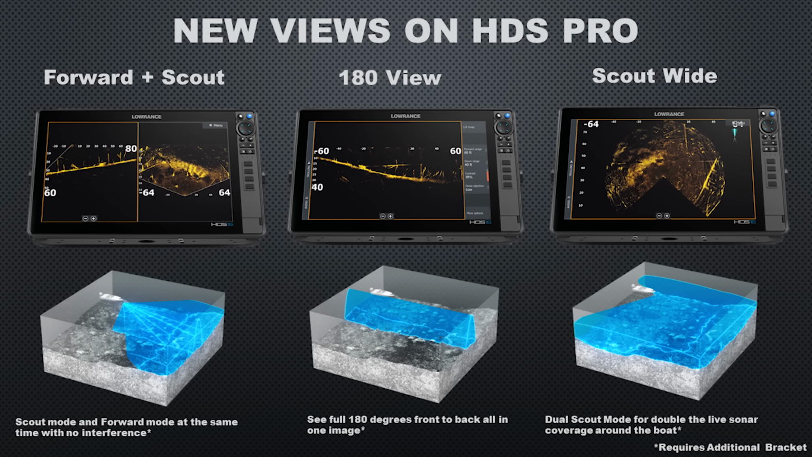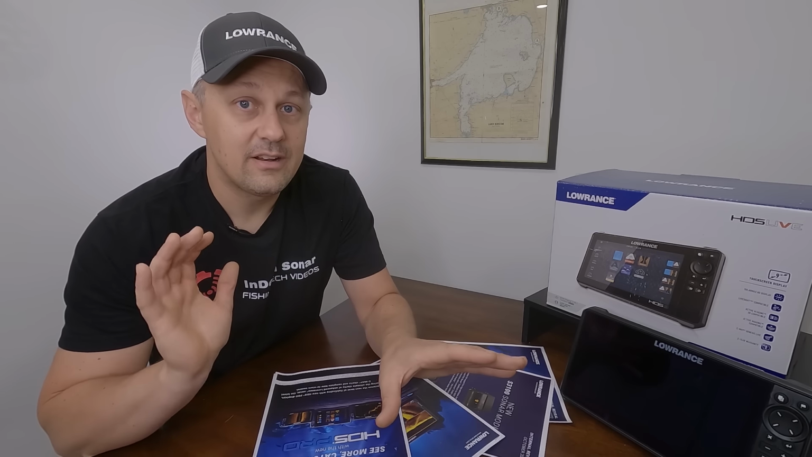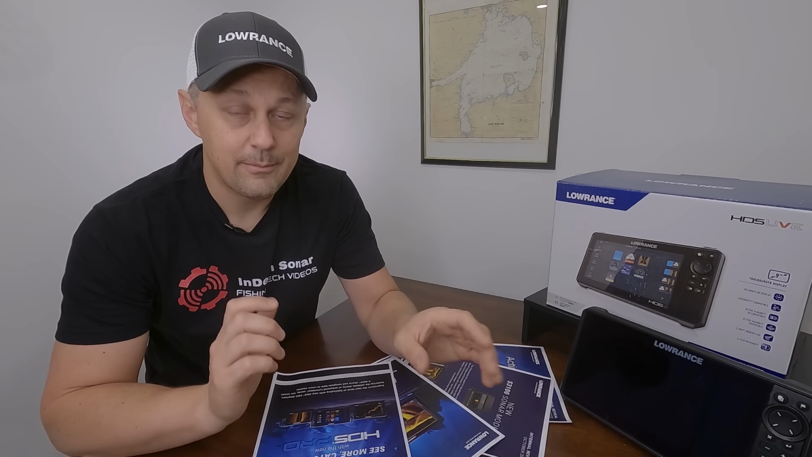The 180 view takes the two transducers, one angled forward, one angled back, to give you the 180-degree coverage below the boat and stitches those two beams together to give you a display on one screen. Now this view I think is going to be great for anyone who does a lot of vertical fishing, such as smallmouth fishing on the Great Lakes, where we're going to have full 180-degree coverage of our boat. We can display this on our bow units and on our console units so the angler in the front and back can see everything that's going on all at the same time.